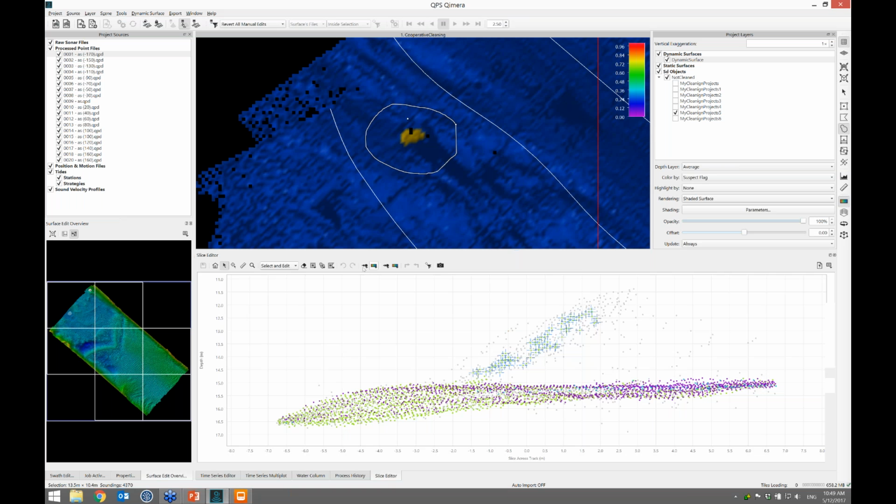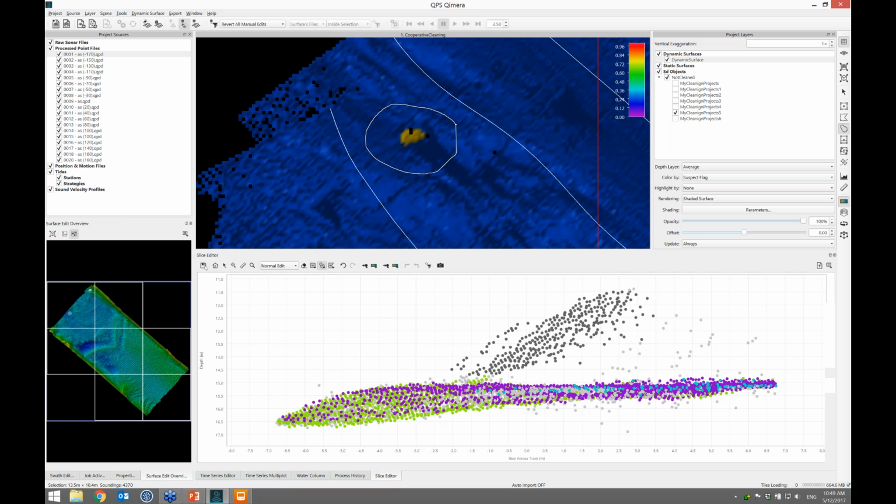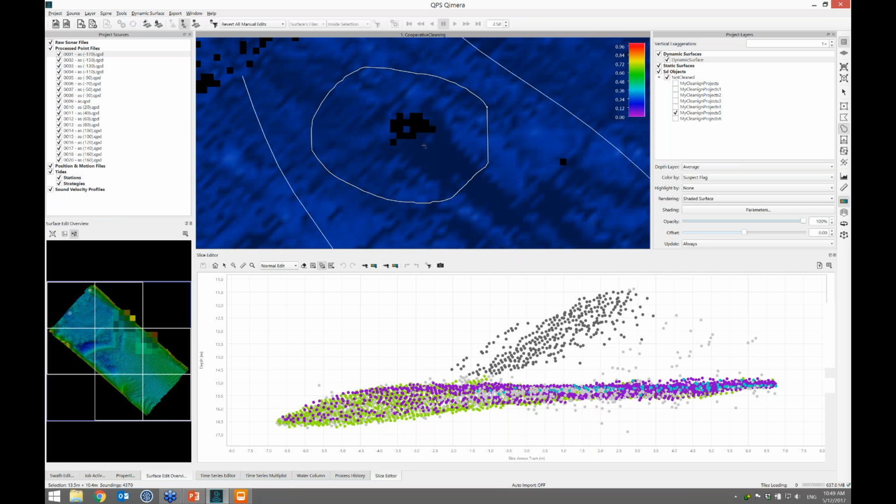If I make my dots nice and big here, I can see that only one pass of the multibeam picked that up, but none of the others did. So that's likely an artifact. What I can do is switch to normal edit mode and kill all of those soundings. That's going to make a hole in the terrain model, but that's okay. We've now identified a holiday where we need to go back and get another pass.